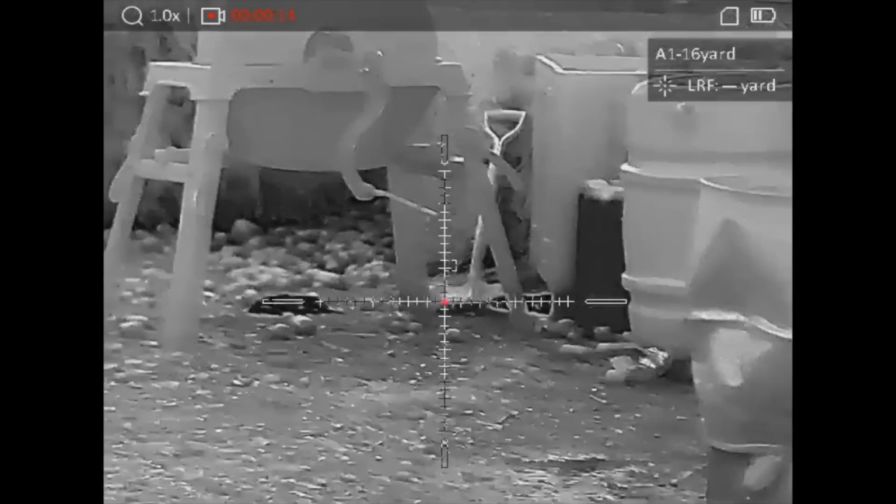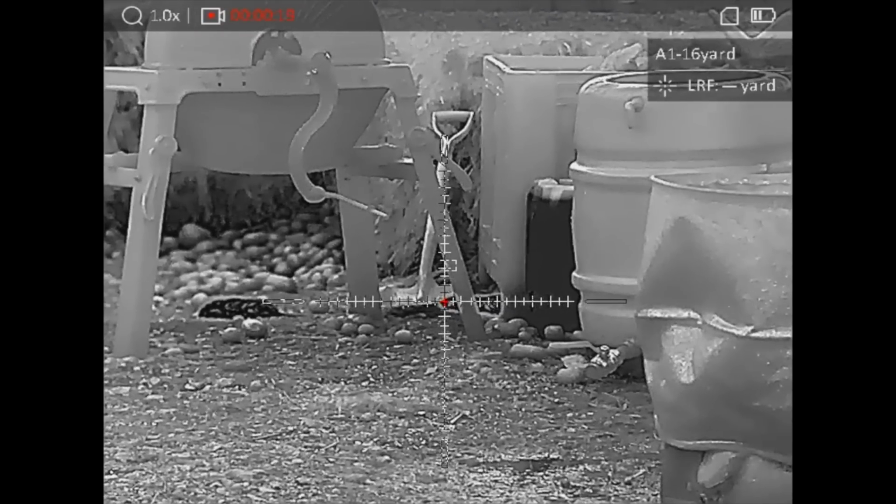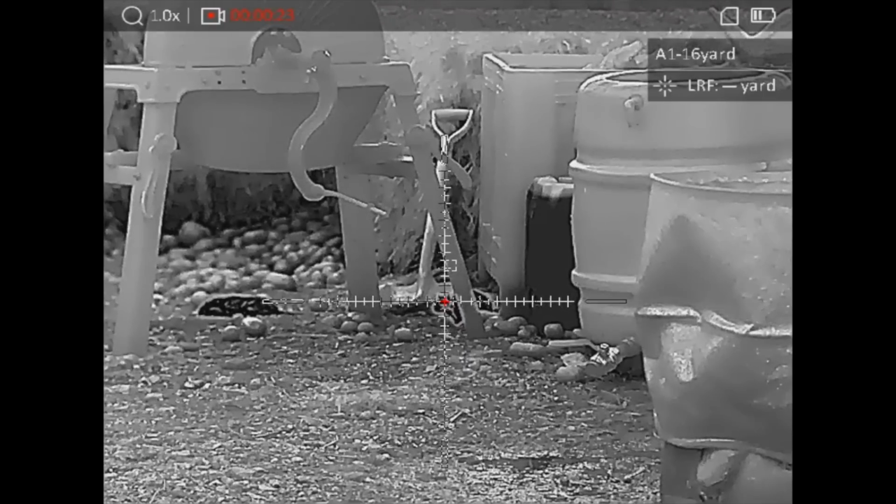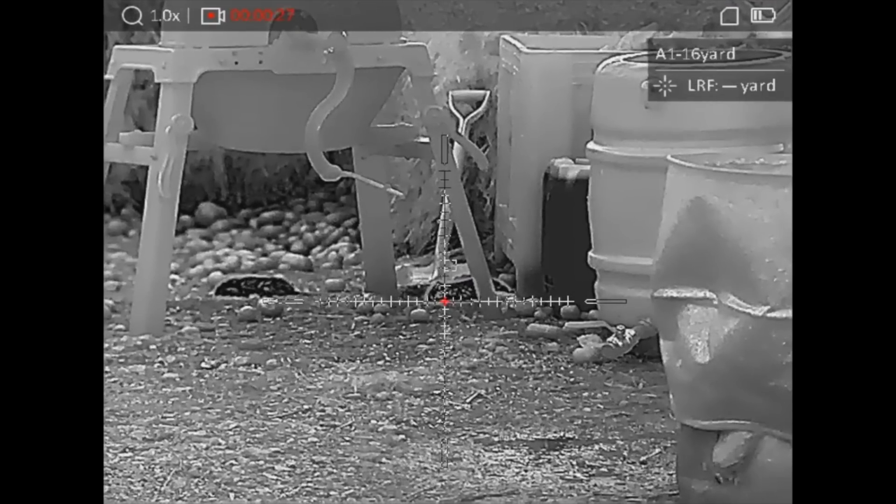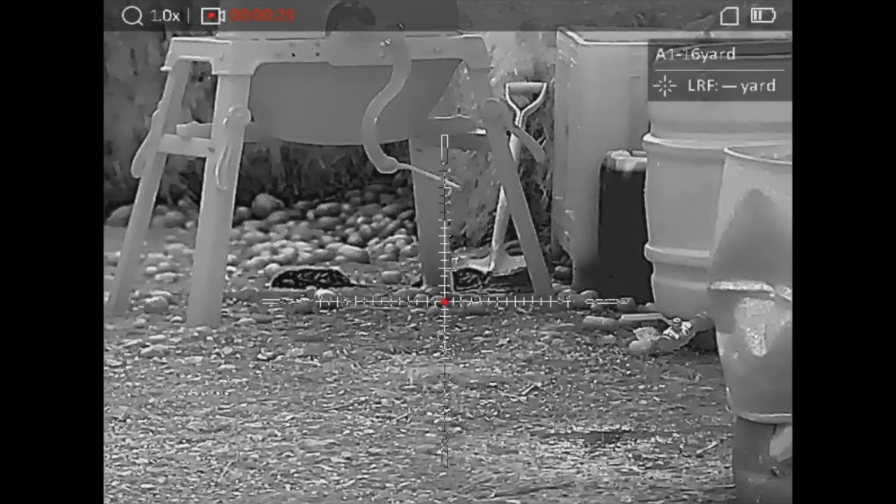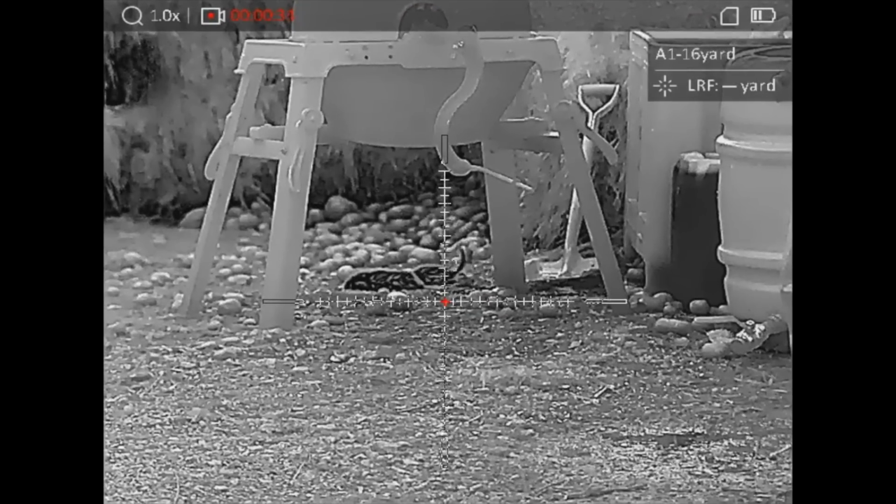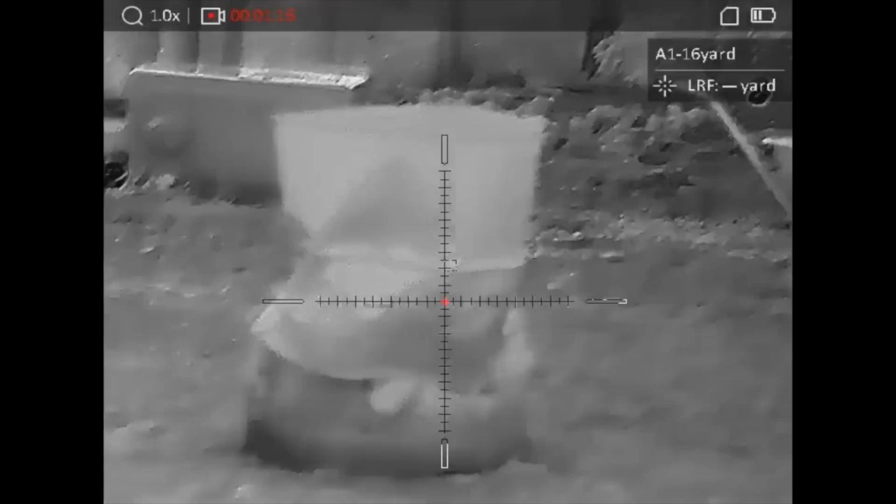Come on, just stick your head out a little bit more. Just a little bit more. Thank you. Clearly appreciated what a good shot that was. He's giving us a little wave. Hiya!